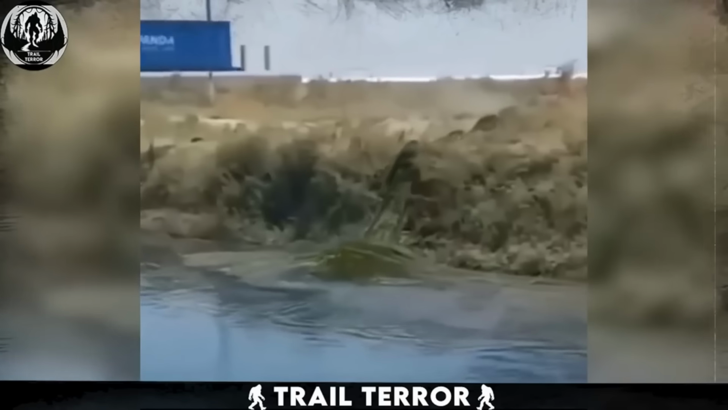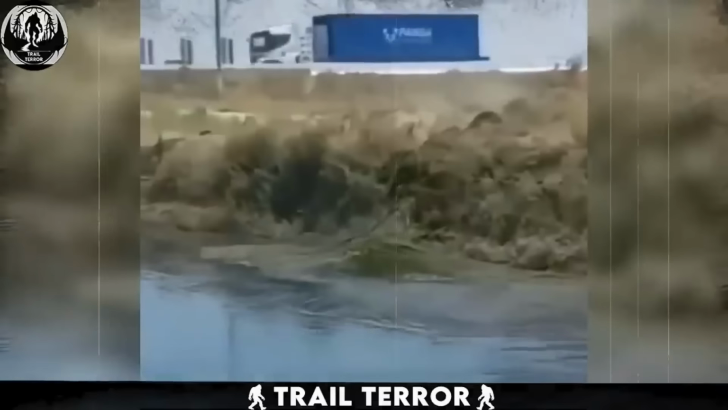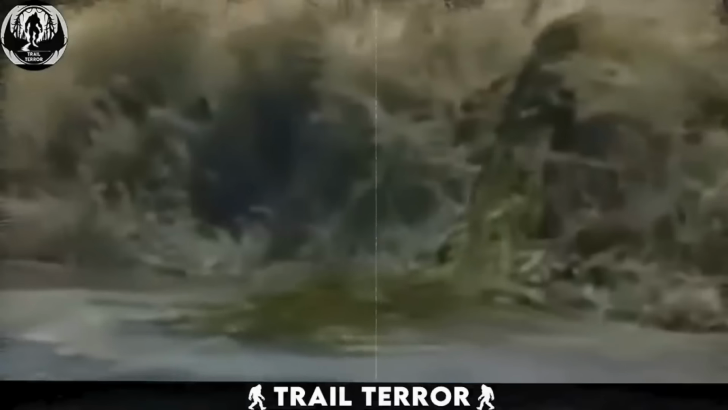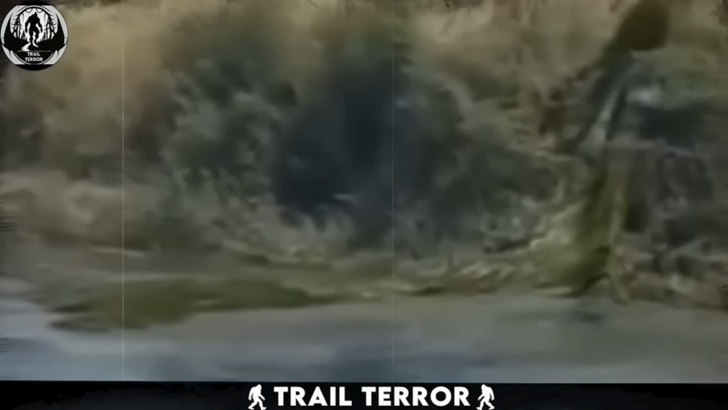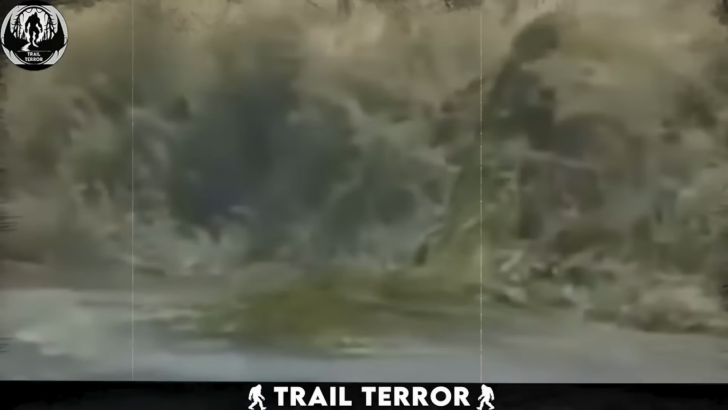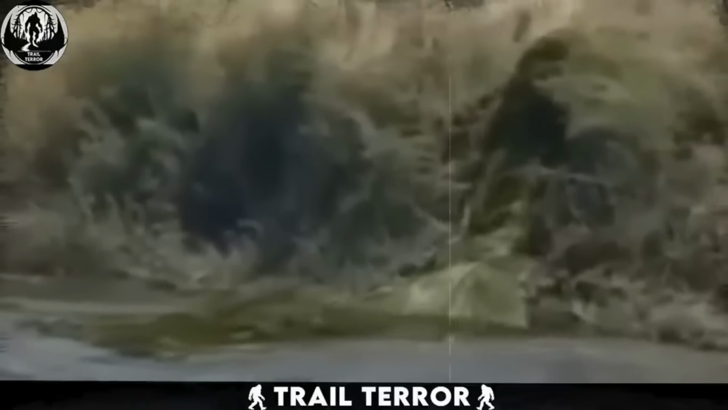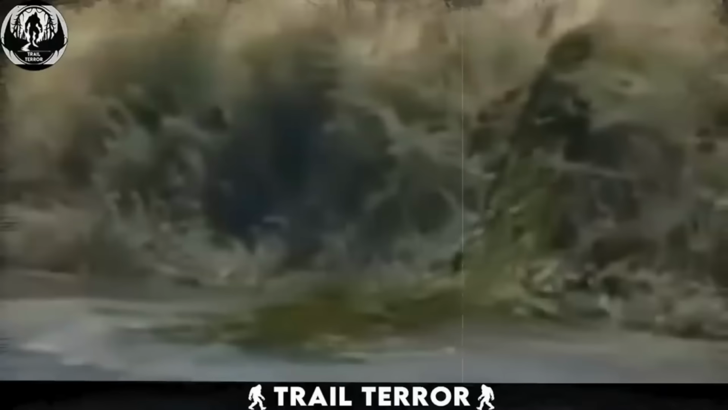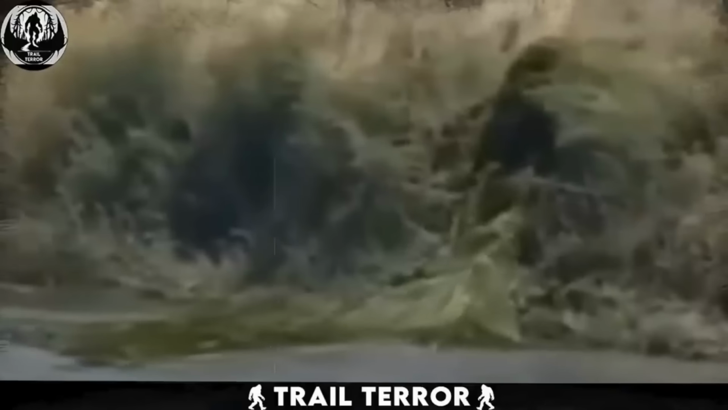In this strange footage, we get to see something quite strange. The video is shot from a safe distance, with the camera focused on the edge of a river, where an unknown creature can be spotted. As the creature emerges from the water, its size and form can be made out. We're looking at a behemoth that resembles a snake, its dimensions seeming closer to an anaconda.